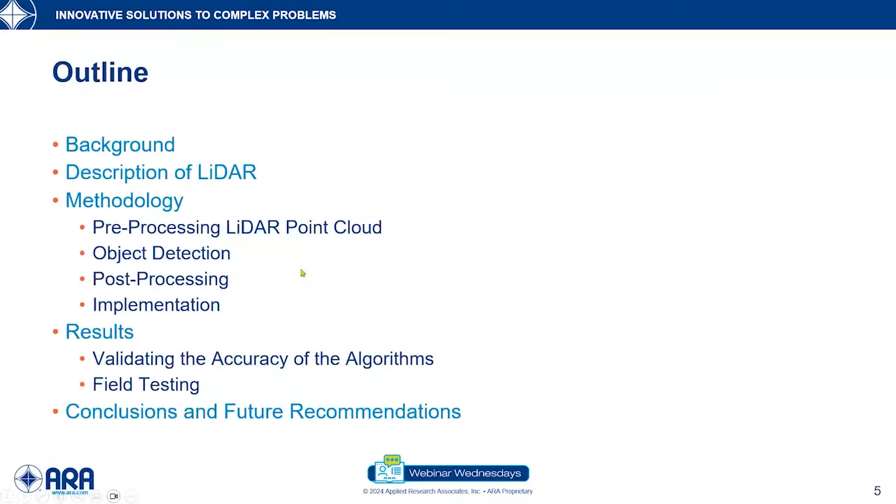So this slide shows the outline of the presentation. I will start with the background and then I'll describe the sensor that was used in this study, which is LiDAR. After that, I will dive into the methodology part, which will include pre-processing the LiDAR point cloud data, the object detection itself, the post-processing, and the implementation.